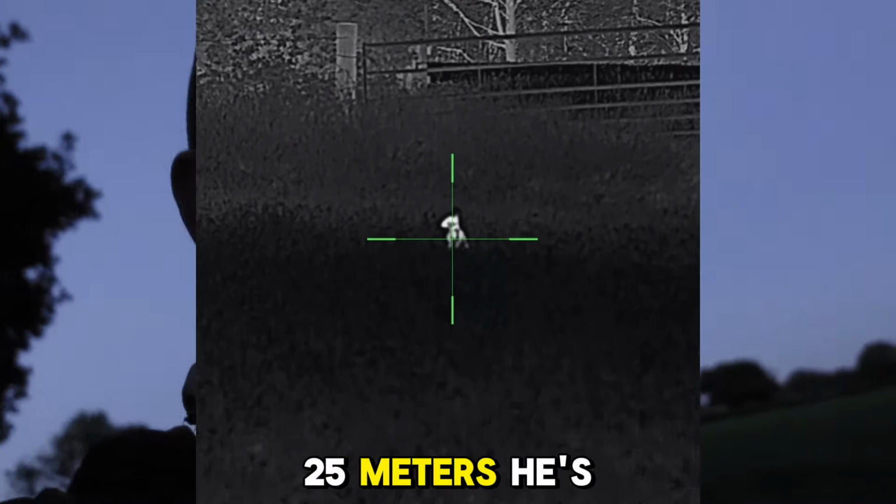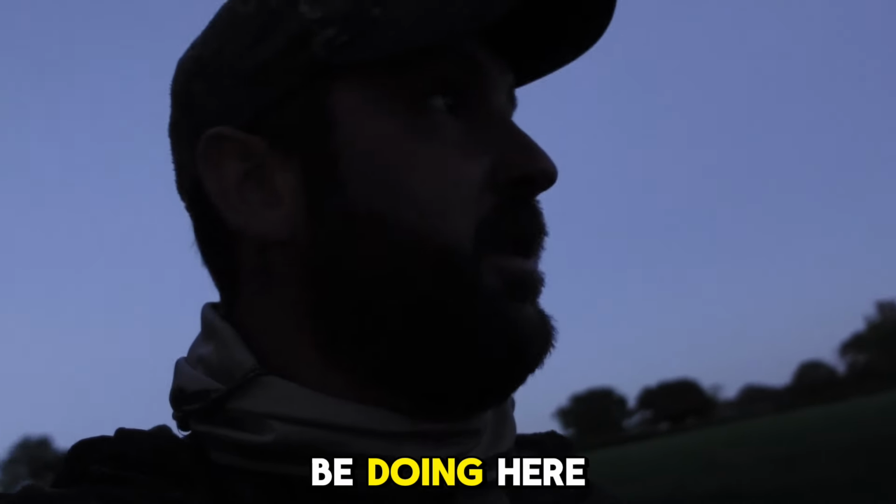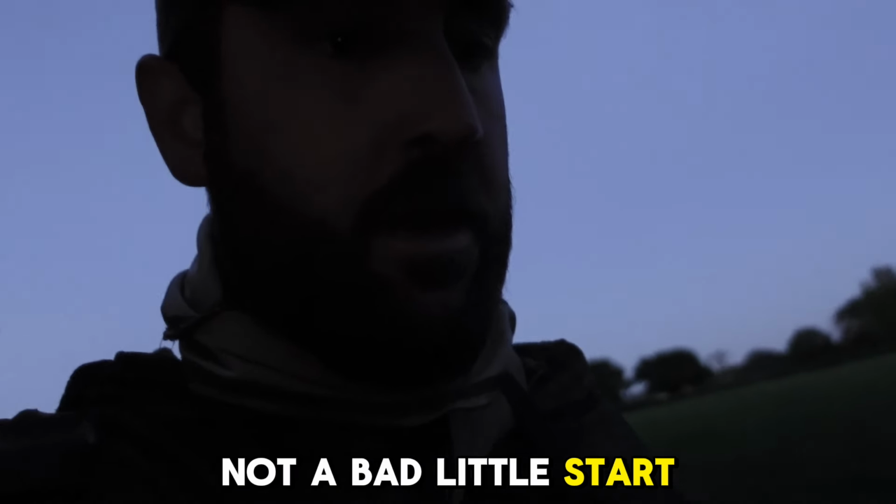About 25 metres. He's dispatched. It's another job I'm supposed to be doing here, but don't get around to. So, not a bad little start. Obviously the zeroing worked, so happy days.